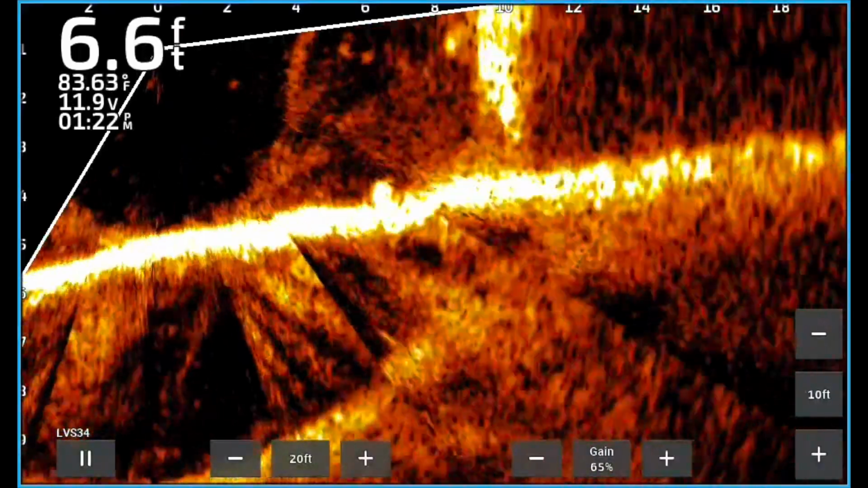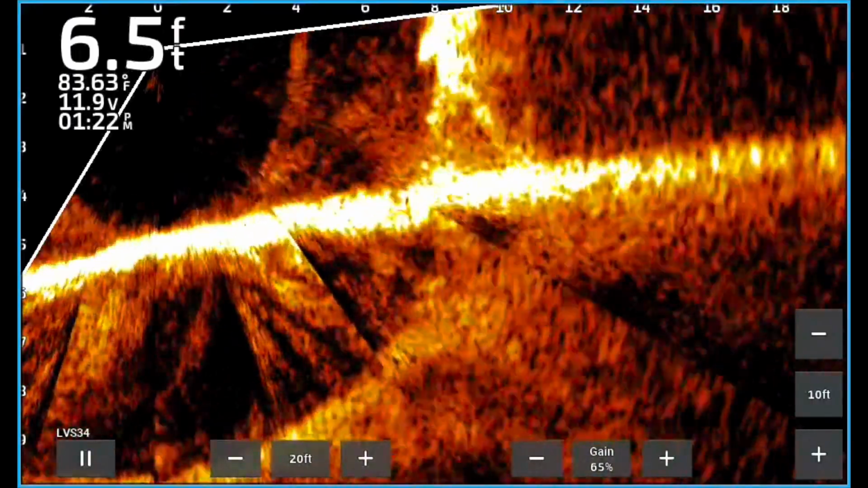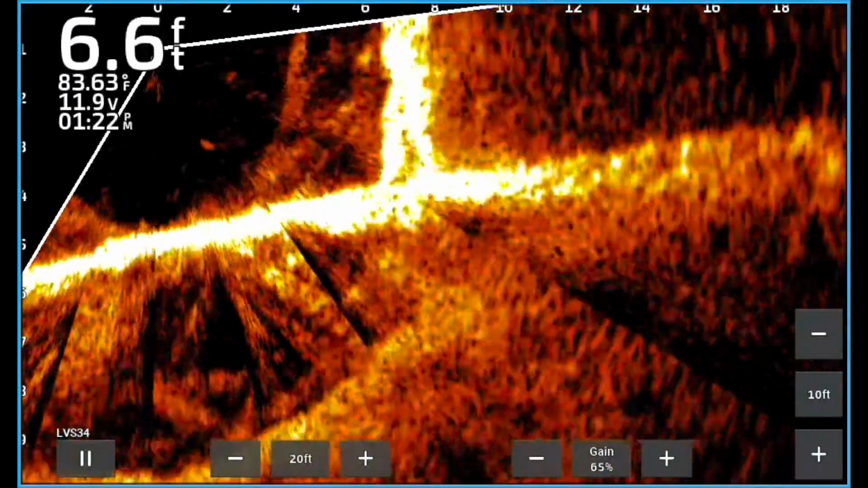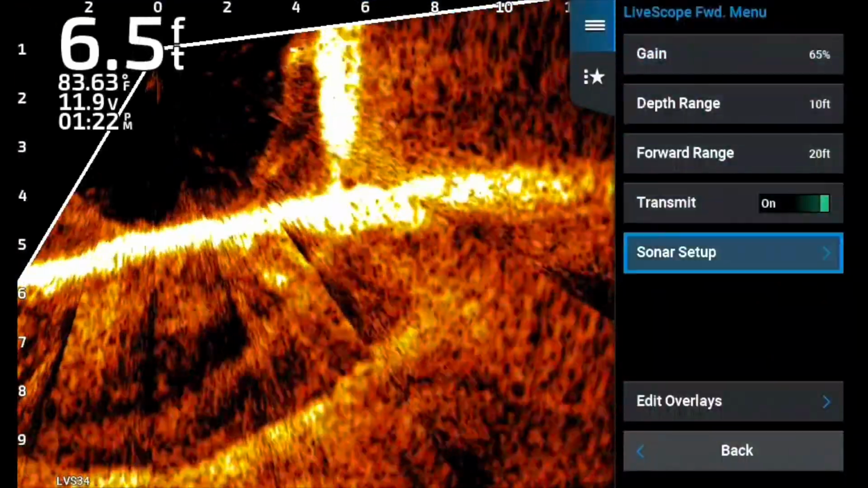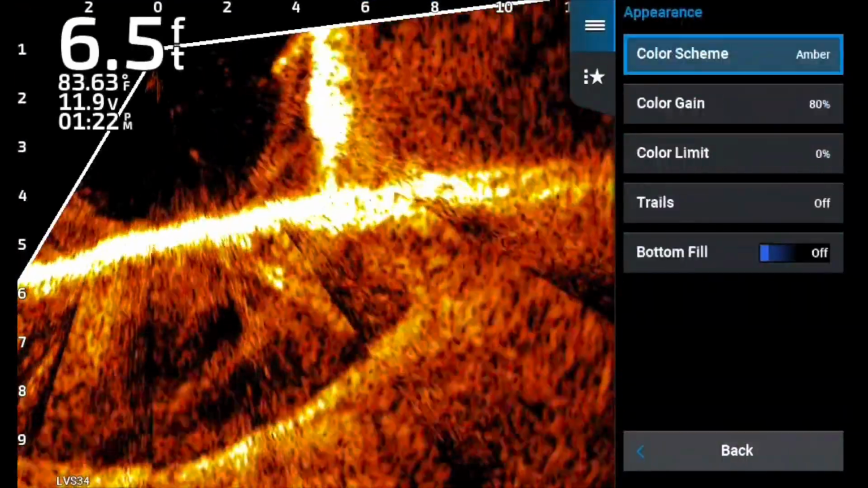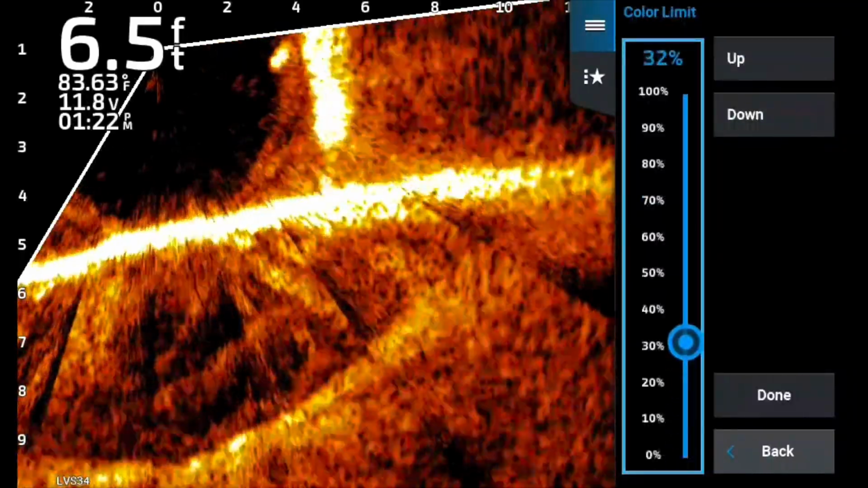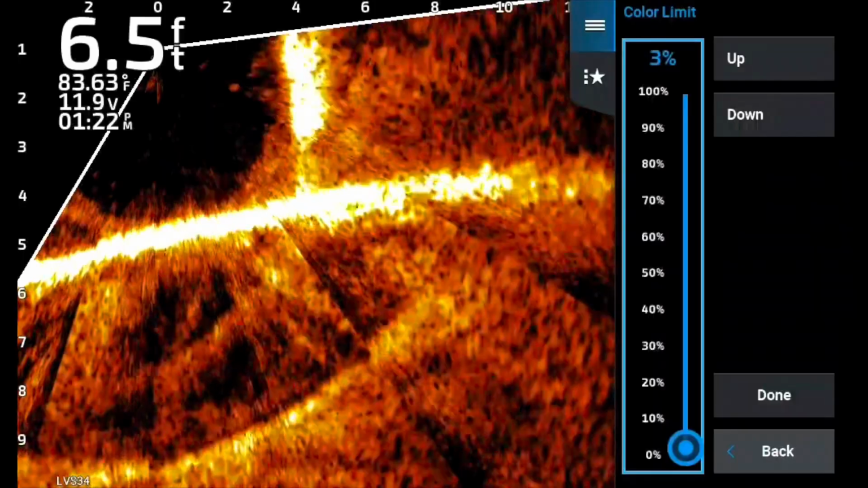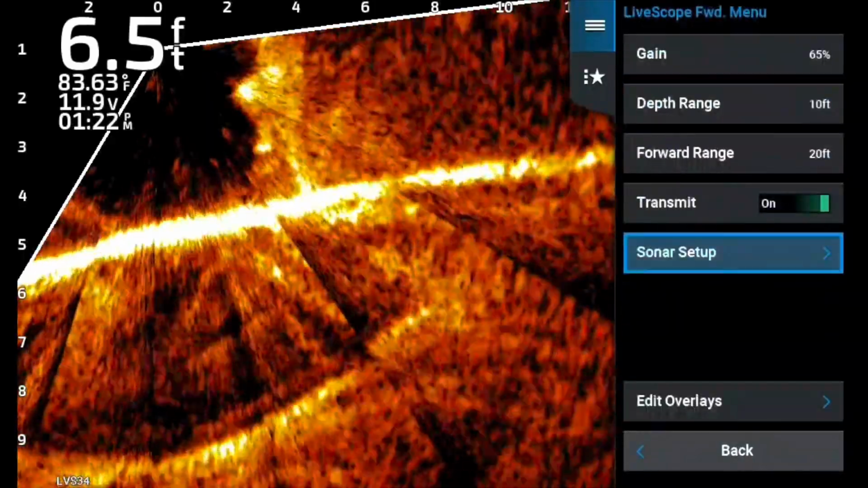But I want you to notice the areas around him. That's oxygen and mud being stirred up. Now, what I've noticed in both of these is the LVS34, the clarity around him, and when I say extremely muddy water, is much better, in my opinion, than the 32.